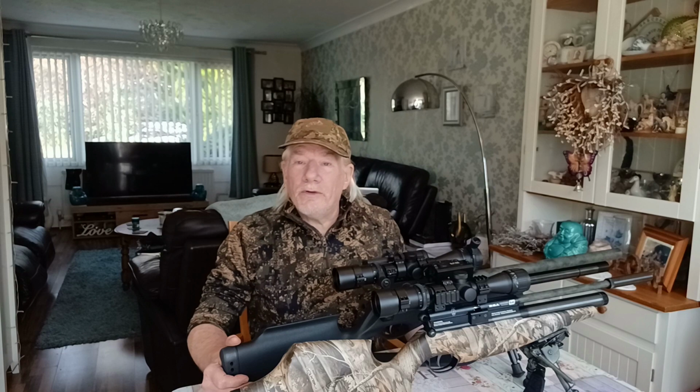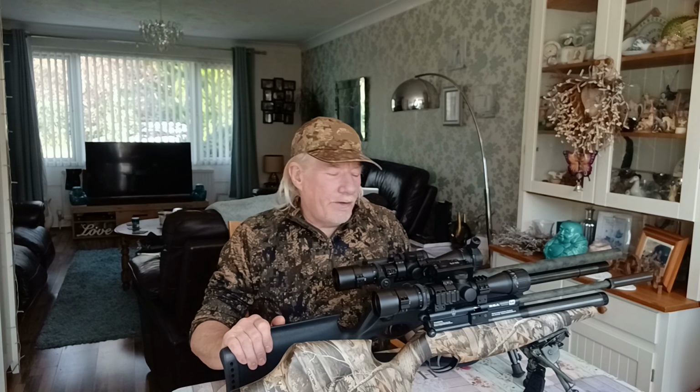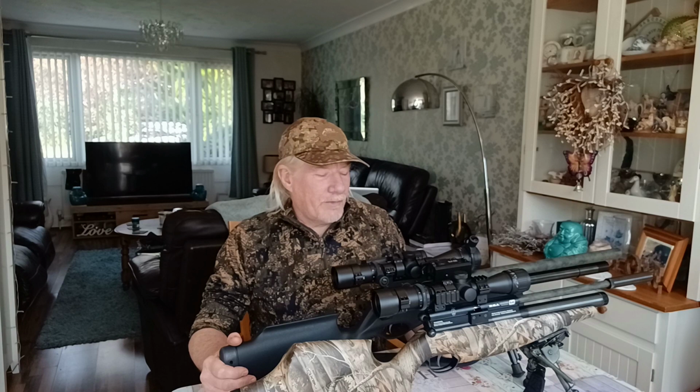So a very successful ratting evening there. I think my total tally was 14, something like that. So well worth going out for. And I'm happy to say the 177 Scorpion proved its worth. Excellent little gun, great fun to shoot, very accurate.